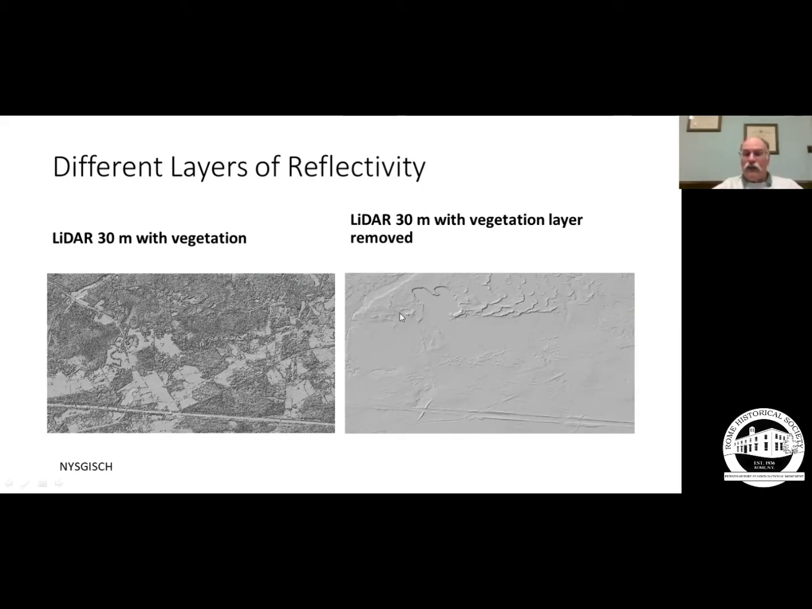But with the vegetation eliminated, you can see the landforms much, much more clearly. We can see these features right here, which are the Rome sand plains. They barely show up with the vegetation. But if you get rid of all that biological stuff, the geology just jumps right out at you.